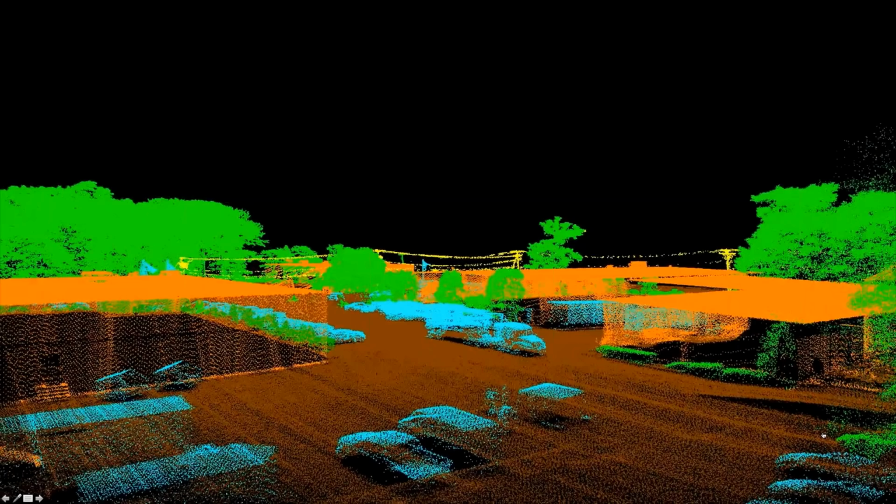So we run through a suite of software tools to process the inertial data, then process the LiDAR files. And from there, we can take the point clouds into whatever package is needed.